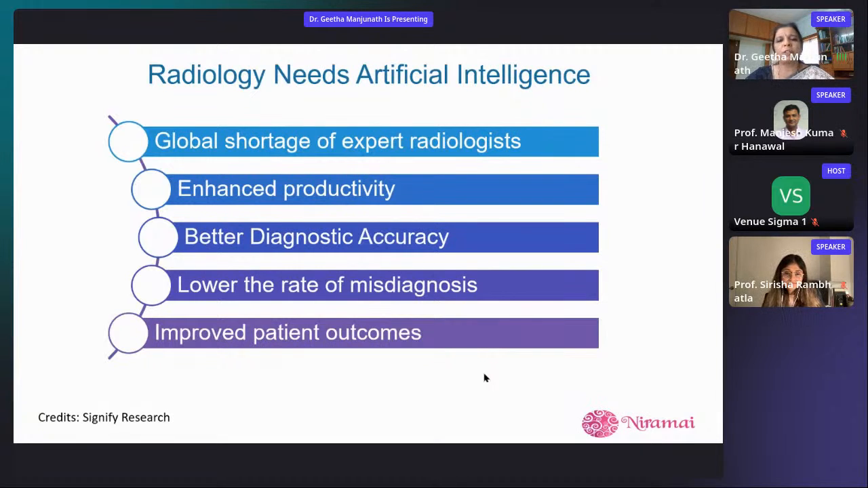Because if these radiologists are looking at thousands of images every day, trying to say whether there's cancer or not, whether there's COVID or not, they're all human beings. It can result in some errors. And also eyes have their own limitation and zooming in has its own limitation. So, there can also be issues in the diagnostic accuracy.